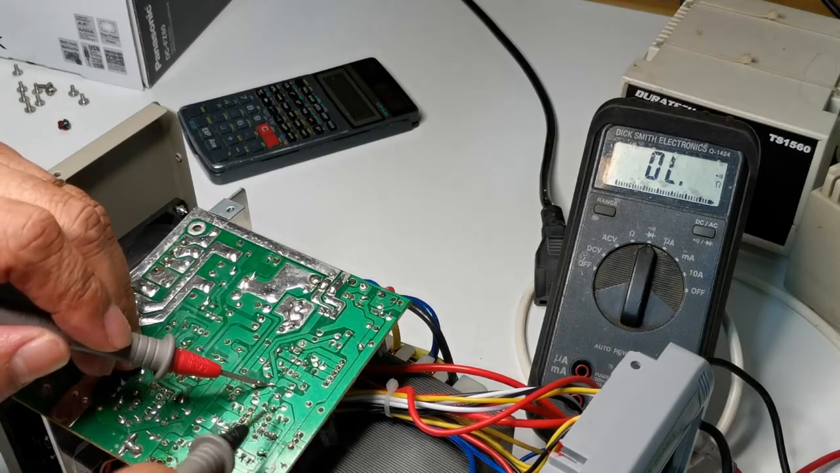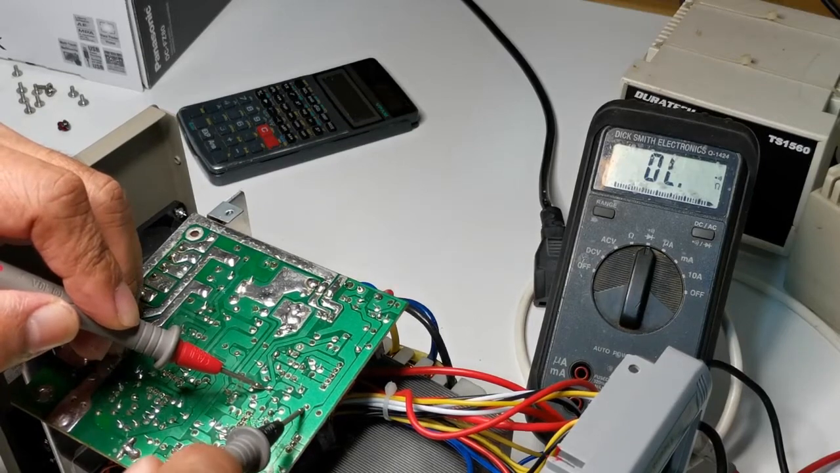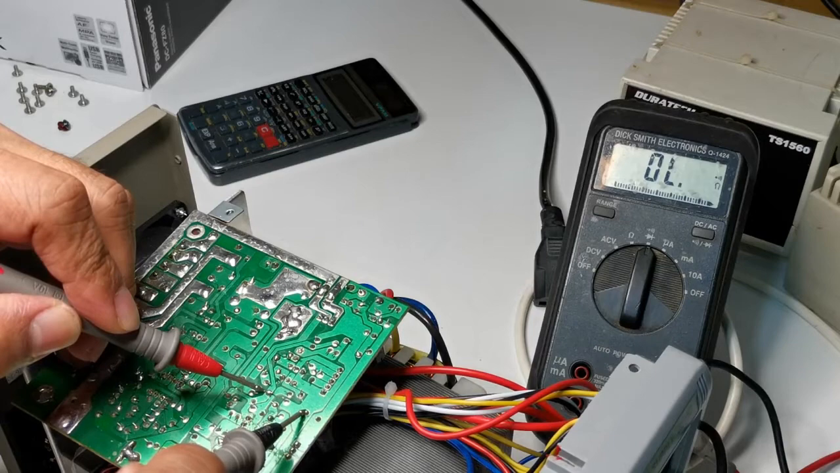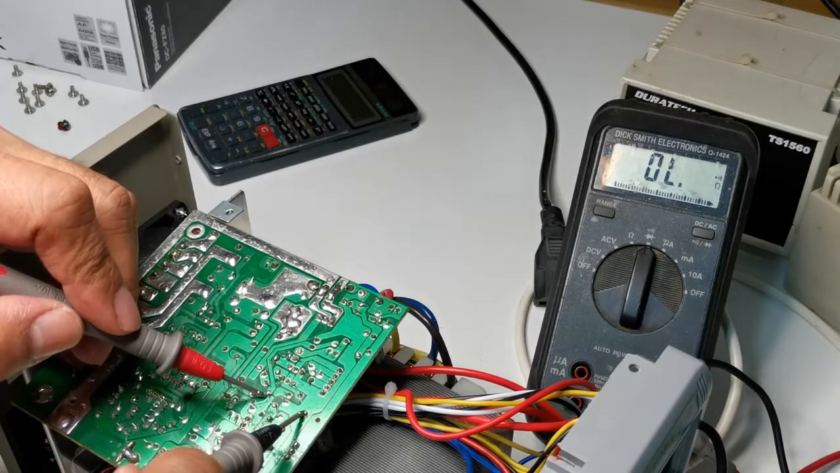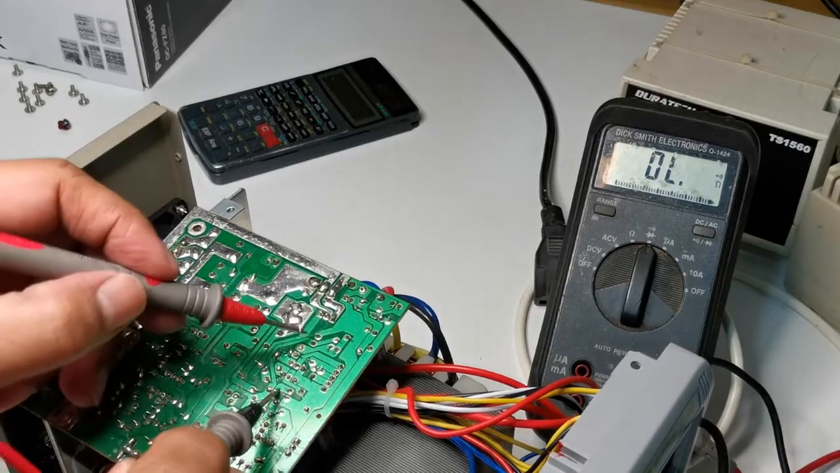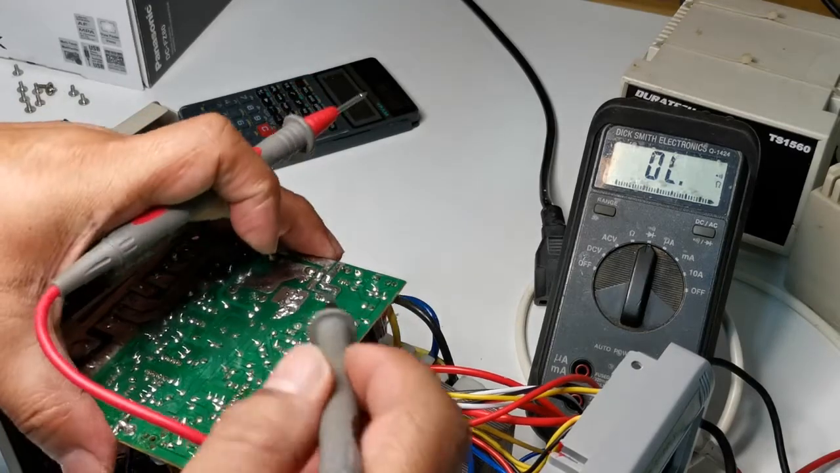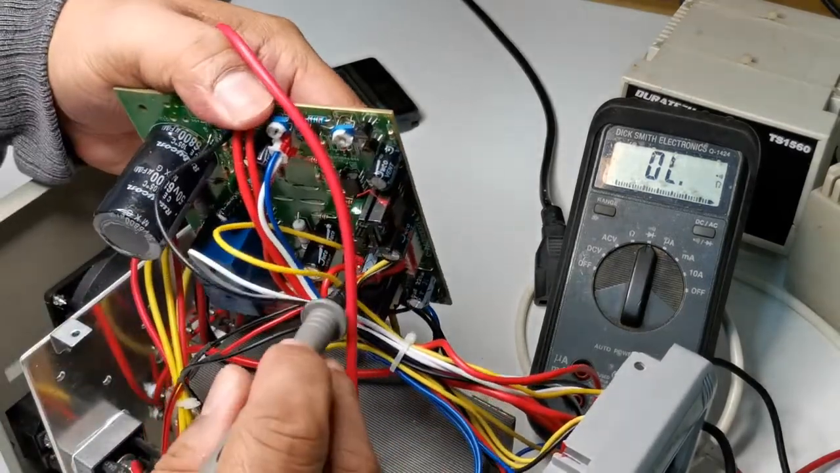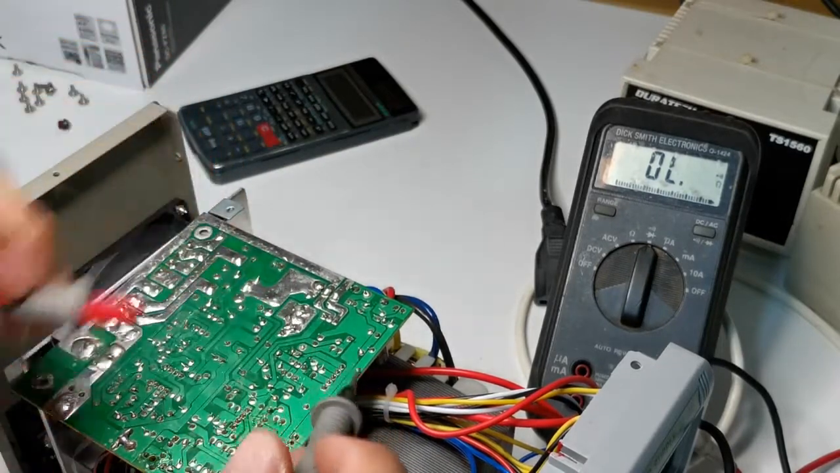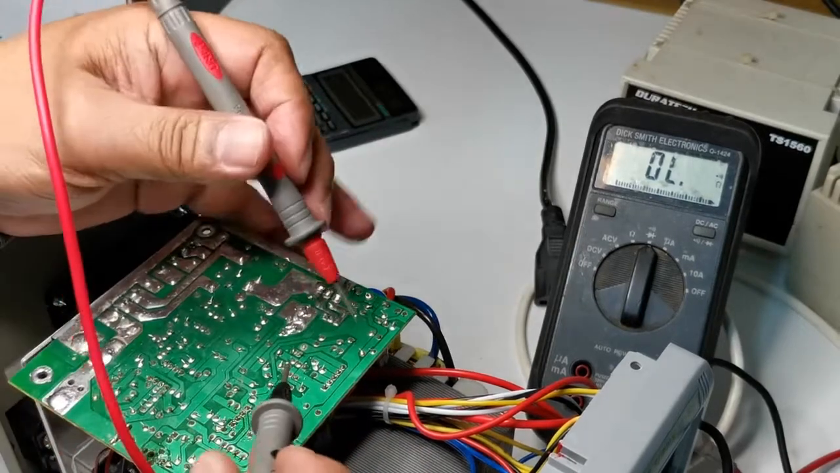I believe that would be the reference ground, the floating ground. So we keep looking, it goes here. There are 2 terminals there. Have a look, that's a capacitor, between the trace and the reference ground.